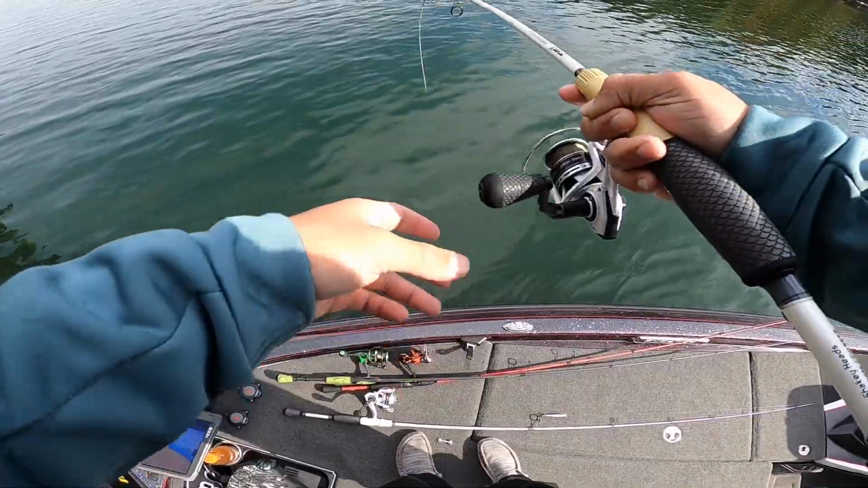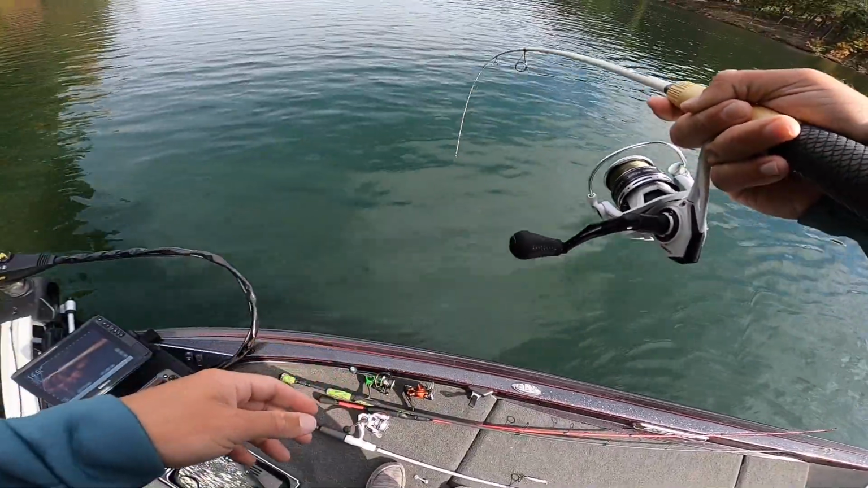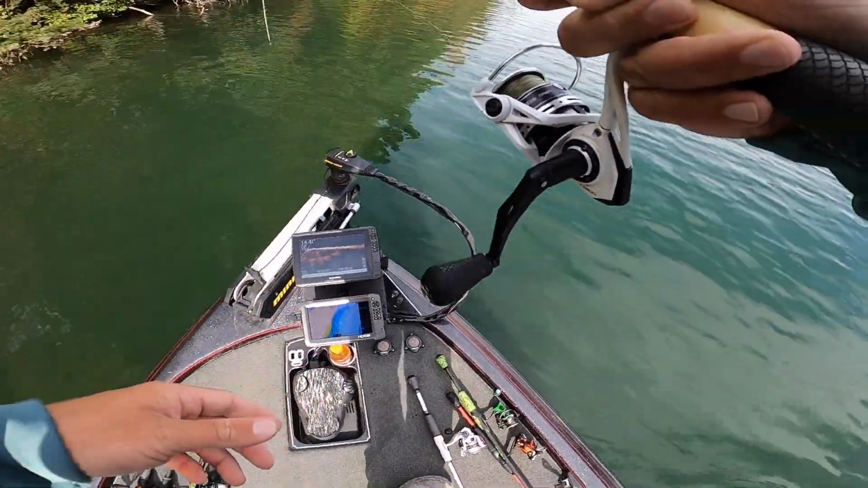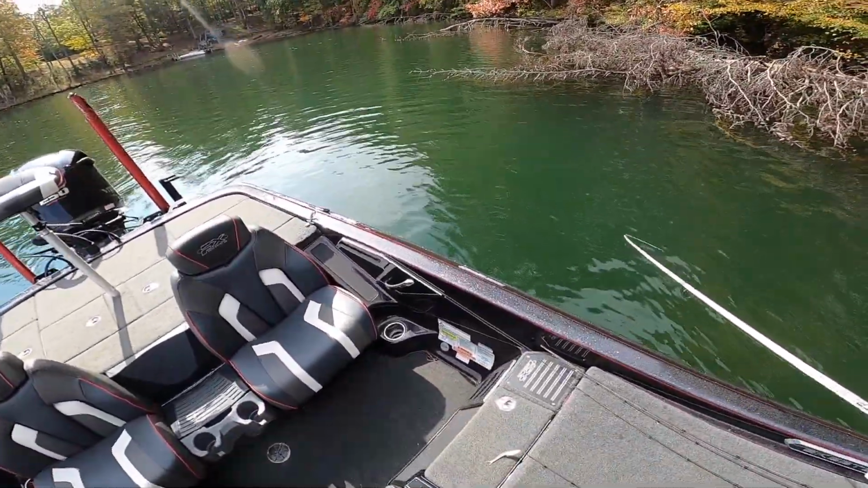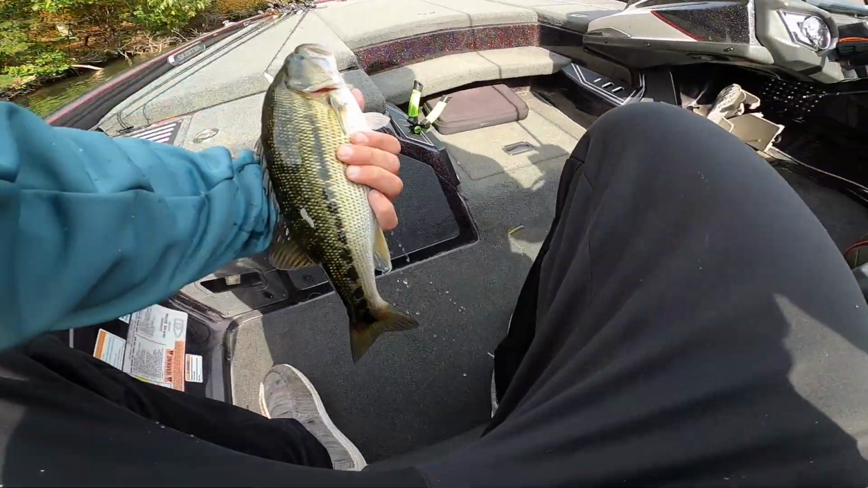This might be a better one. This might be the biggest one of the day. He's fighting like he's better. Yeah, that's a good one right there, son. That's tournament spot right there, baby. That's the ones you want to be catching.